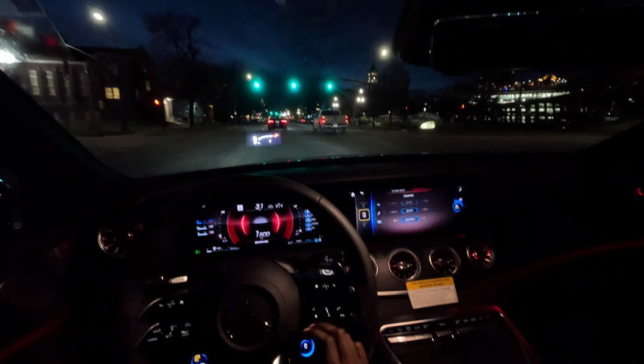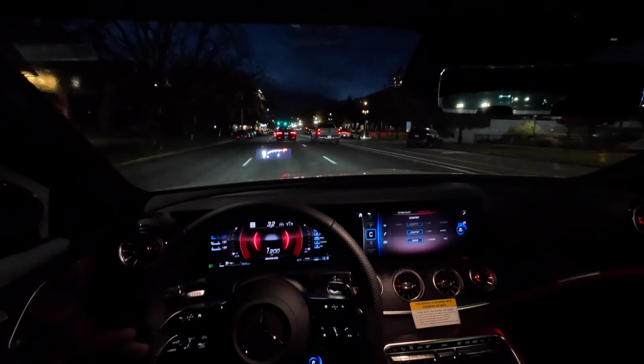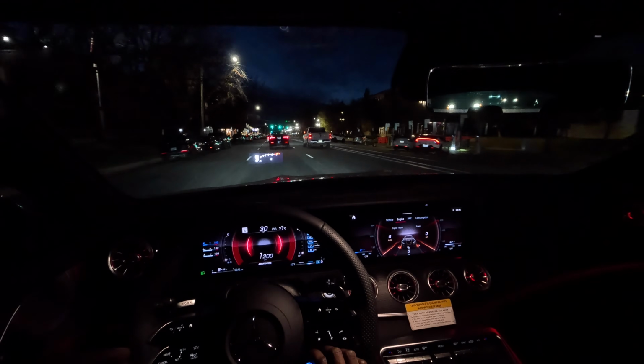I think I'm gonna switch to the comfort mode. This is your everyday drive mode. Very simple.